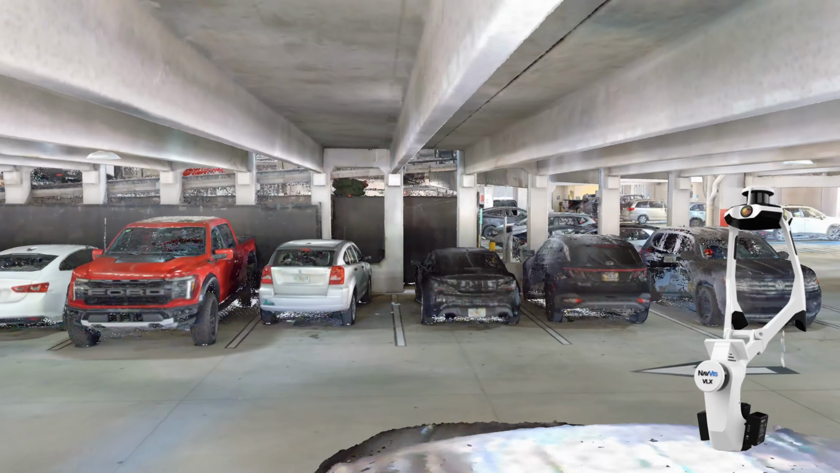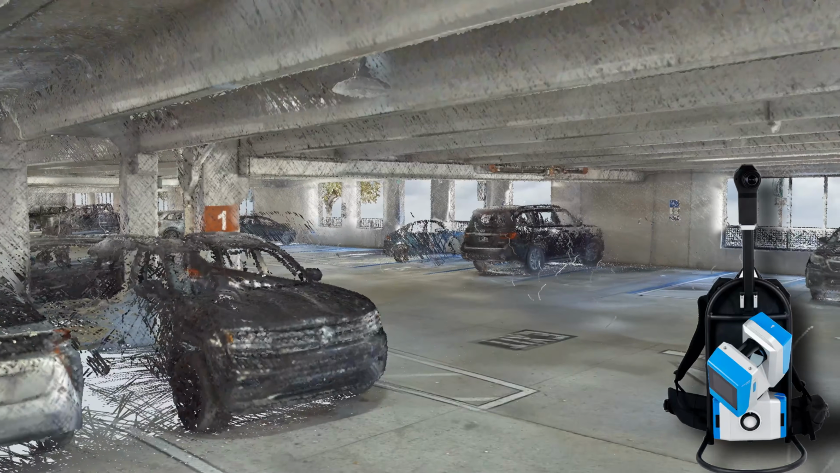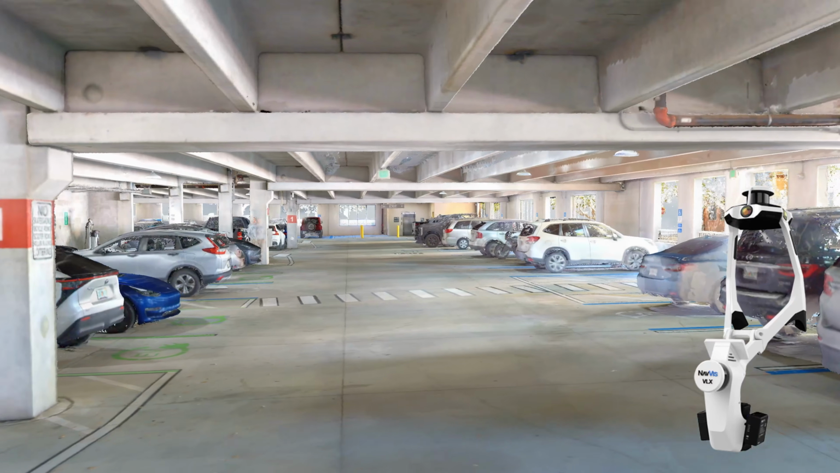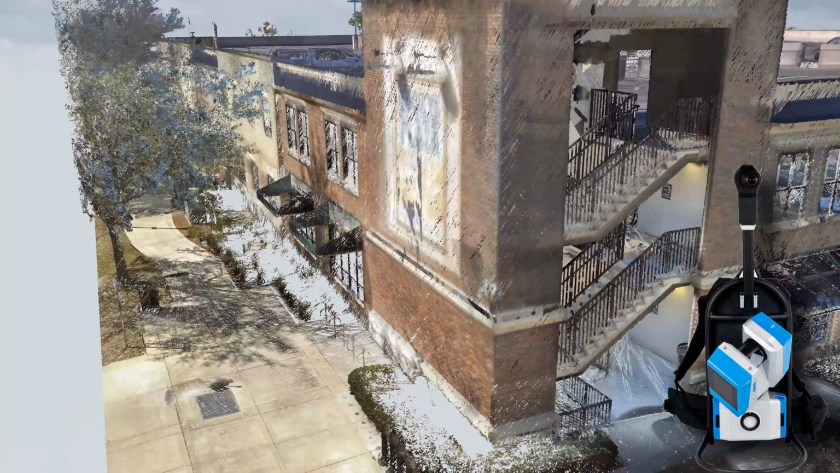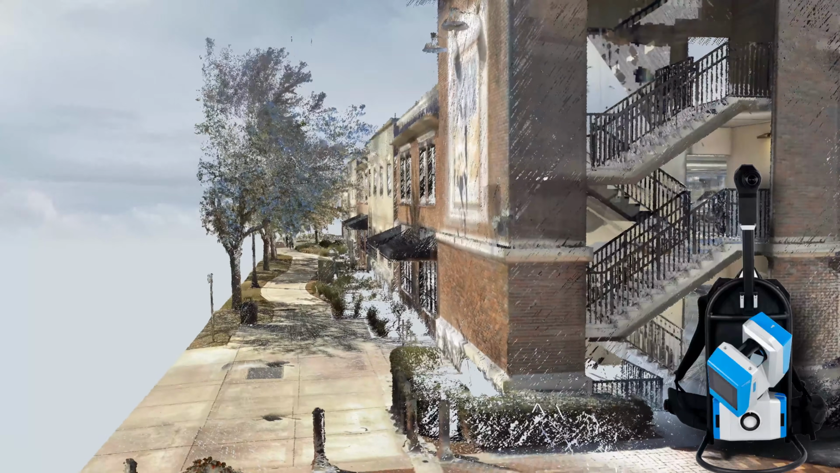The FlexScan dataset is quite obviously less dense compared to the VLX3's dataset, and Frank and I both spent about the same amount of time on site capturing data. The colorization of the VLX3 point cloud is, in my opinion, far superior as well. While both scanners use 20 megapixel fisheye cameras, the VLX3 uses 4 cameras and the FlexScan uses 2 cameras.